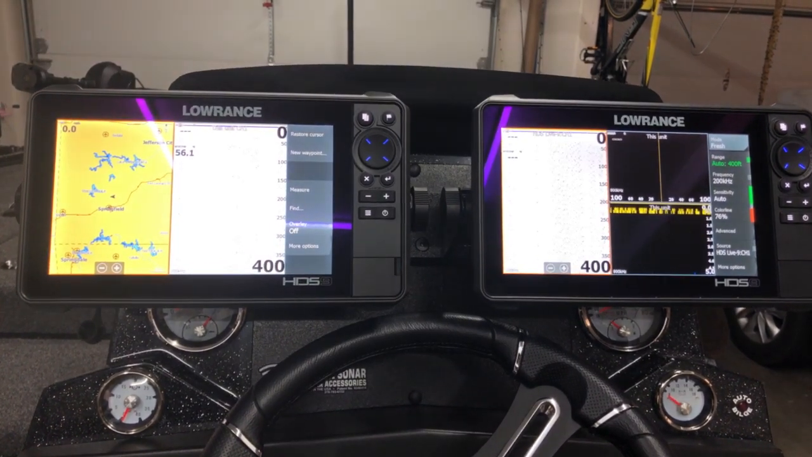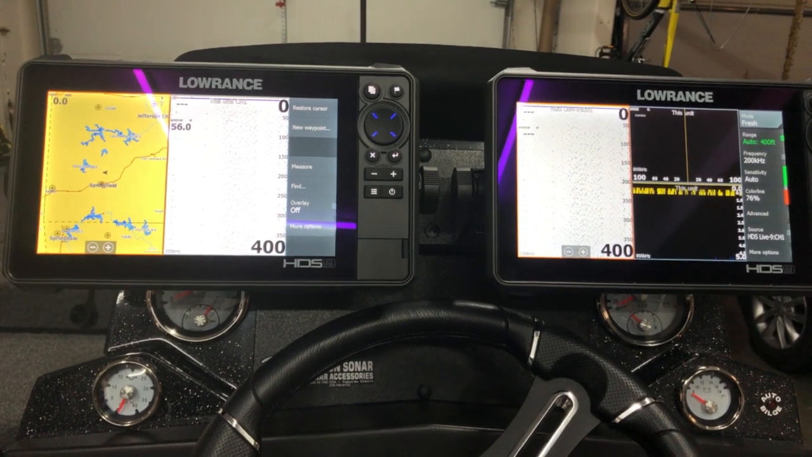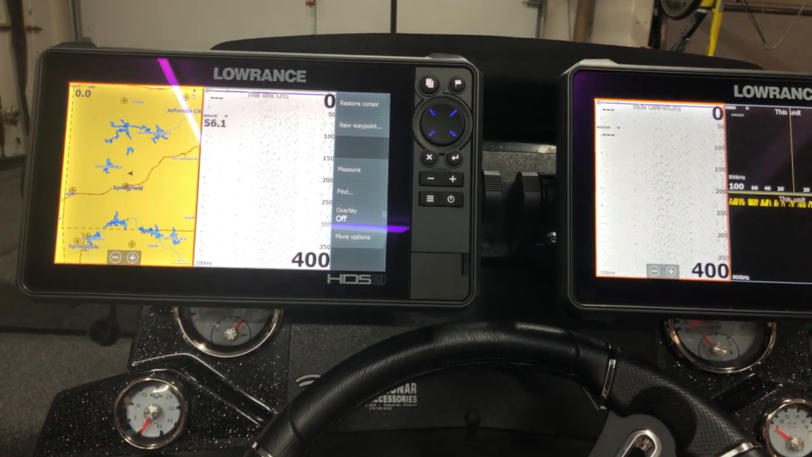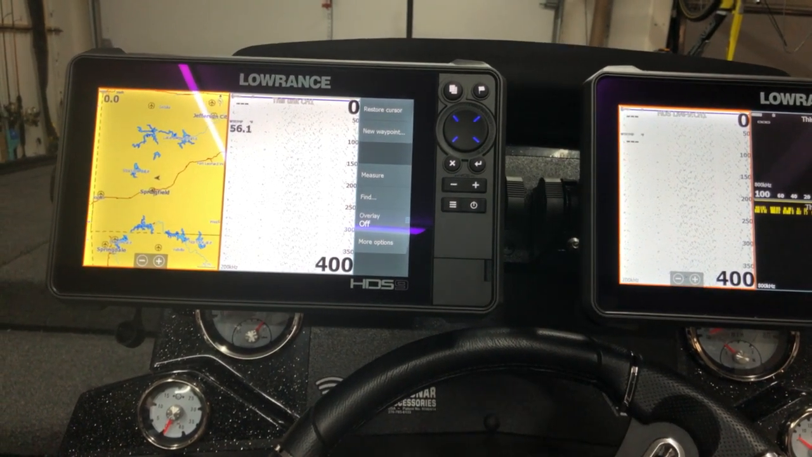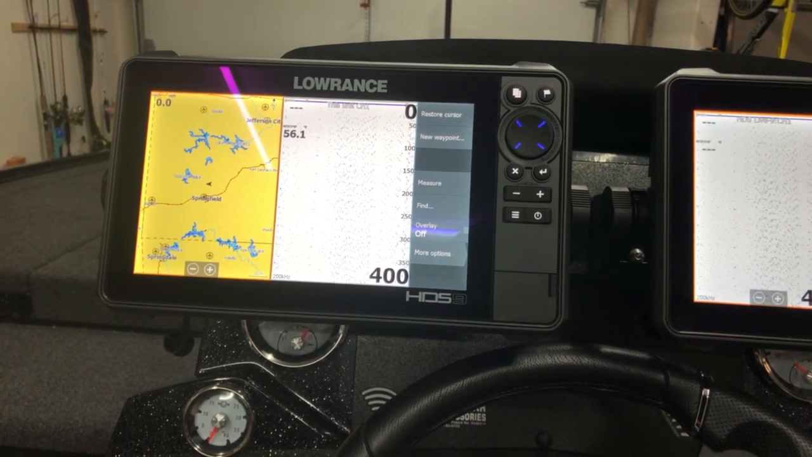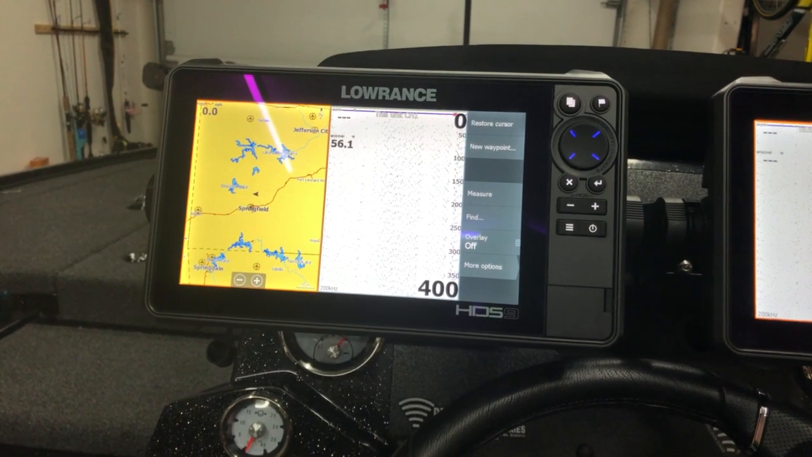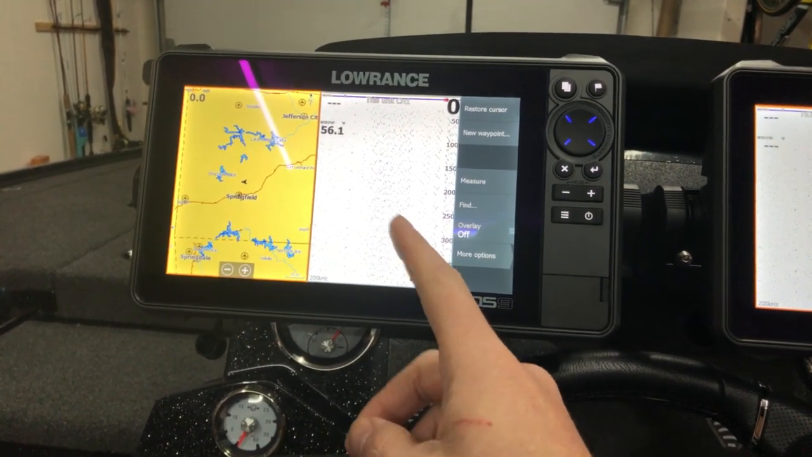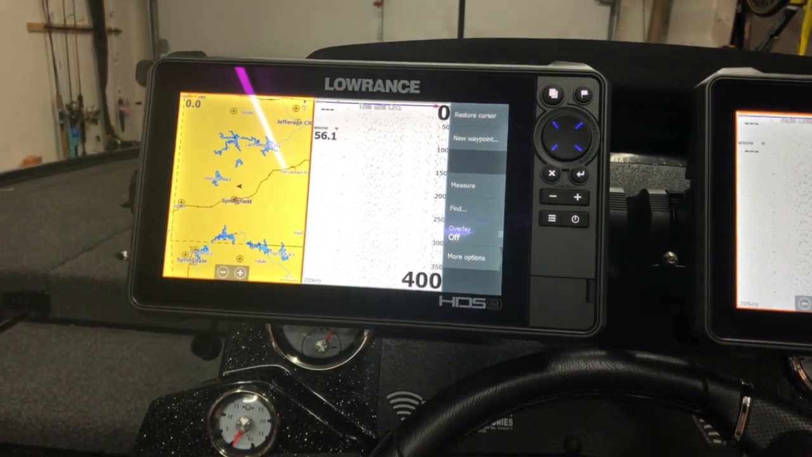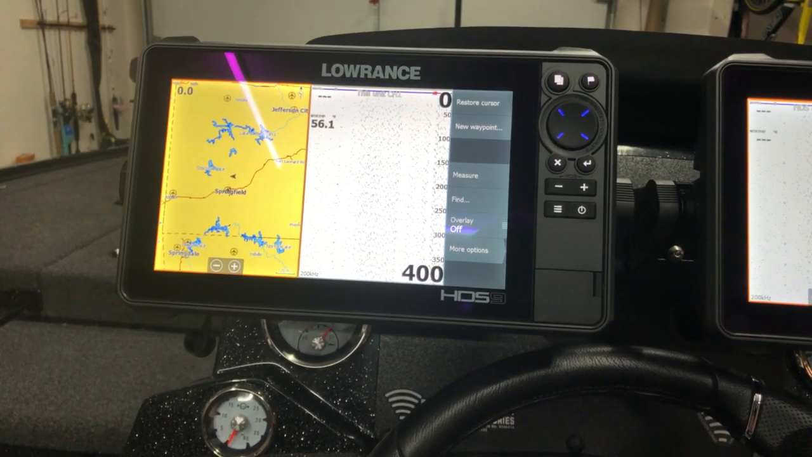All right, so first things first, I've got two units side by side mounted on my console. My personal preference is I'm gonna focus on the left one first. The left one, I'm gonna have two items going. I'm gonna have my mapping, and I'm probably gonna have some sort of sonar or down scan. This gives me the flexibility to both see what's on my mapping while I'm driving down the lake, but also as I'm running, because I have an in-hull transducer, I can see my speed and I can see some mapping of the lake as I drive down whatever body of water that I'm on.